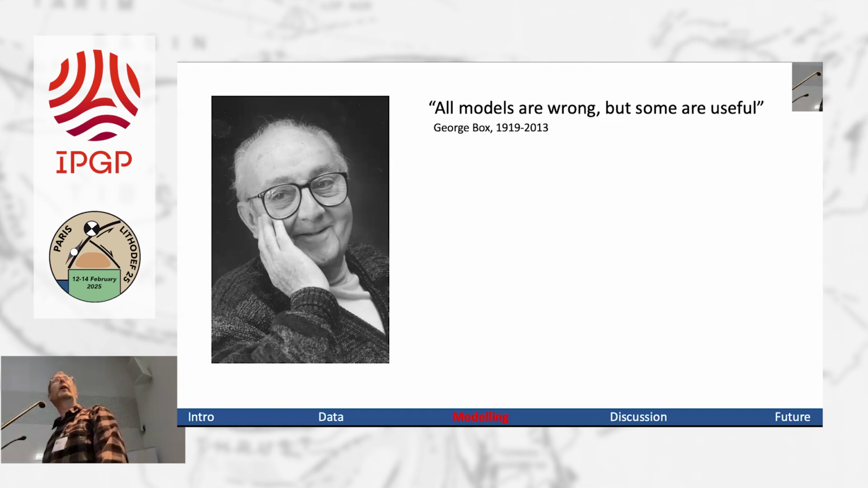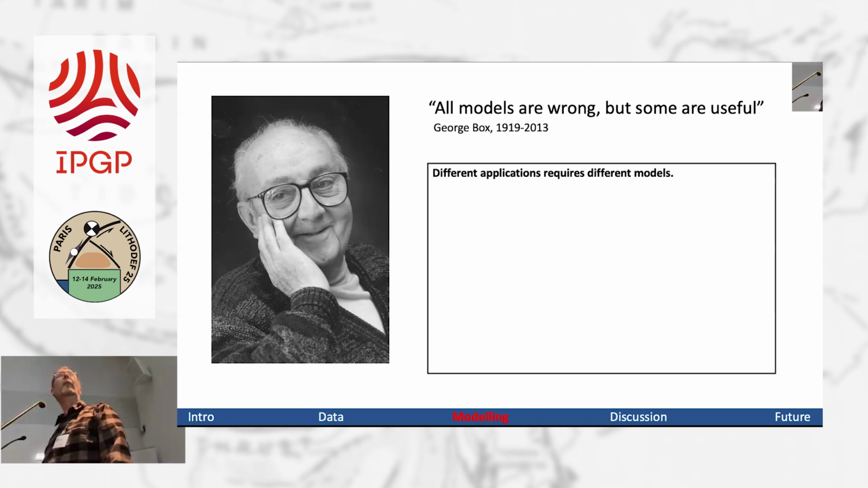This was a quote that my old PhD supervisor, Philip England, used to like a lot: all models are wrong, but some are useful. I used to think he'd come up with it, but actually it was George Box, an American statistician, who coined that phrase. I think in this context, different applications require different models.